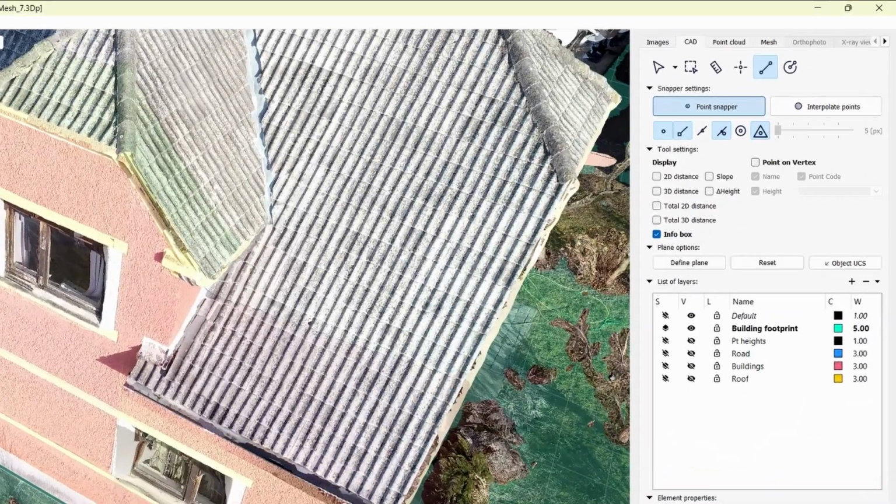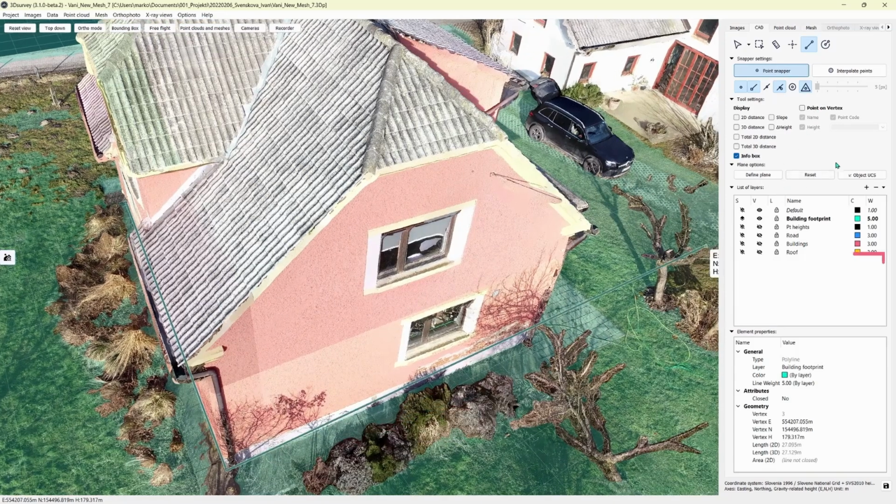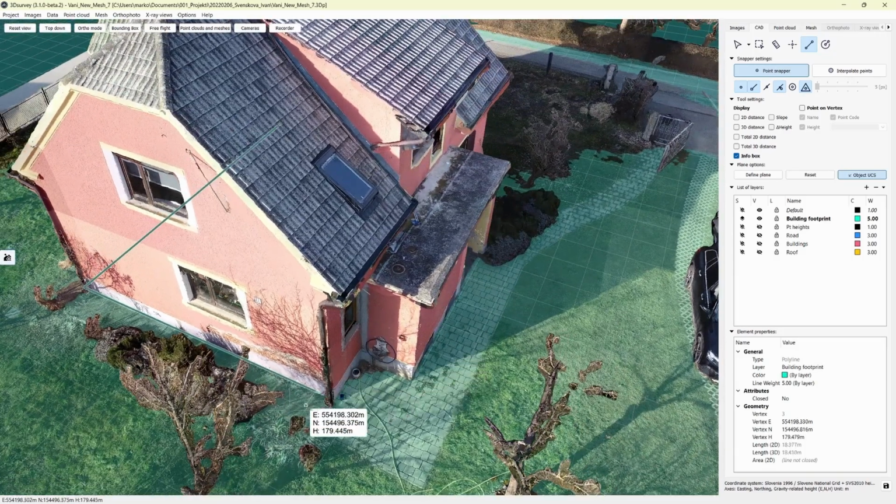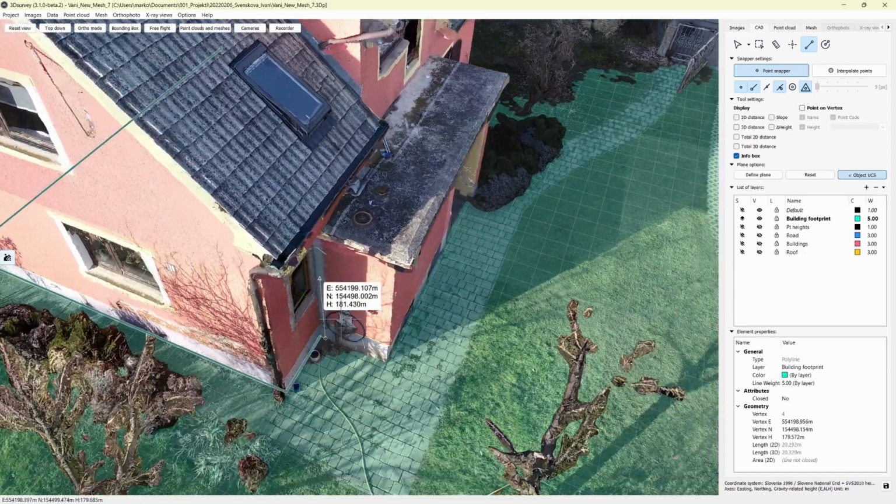And now I want to lock all my future lines to be perpendicular to this one. I hit Object UCS or press the F8 button. This way I started the perpendicularity, and you can see everywhere I'm going, my lines are perfectly perpendicular. And this is super useful to extract building corners with ease.